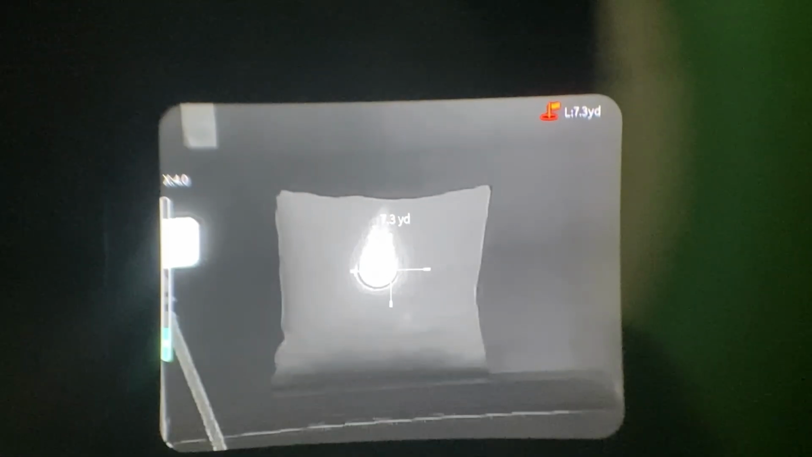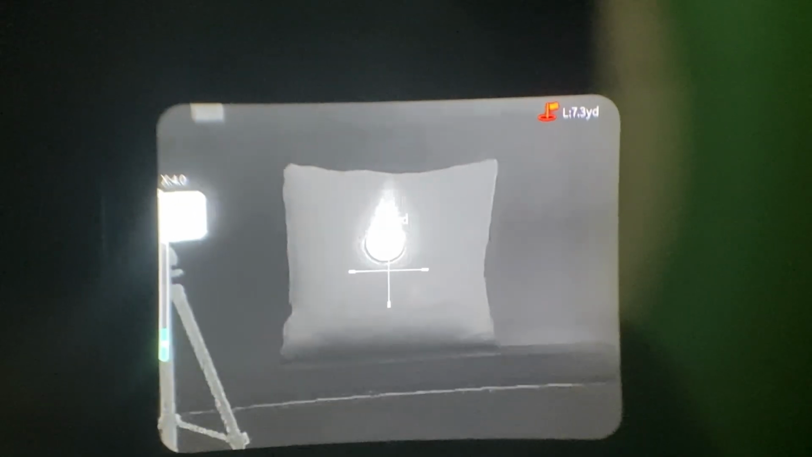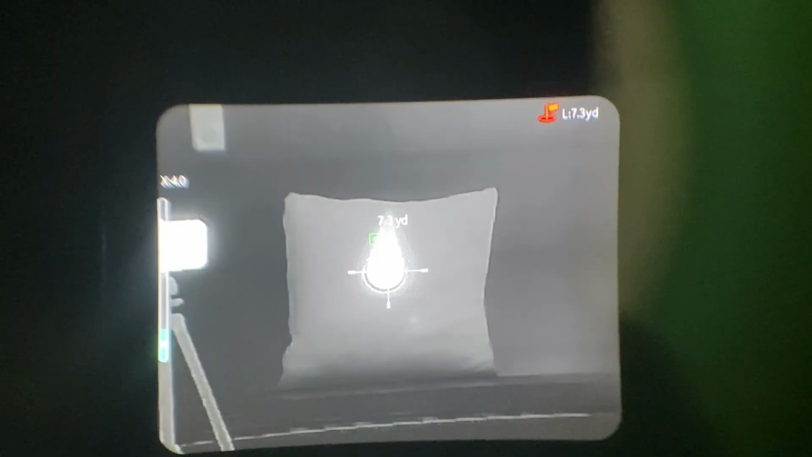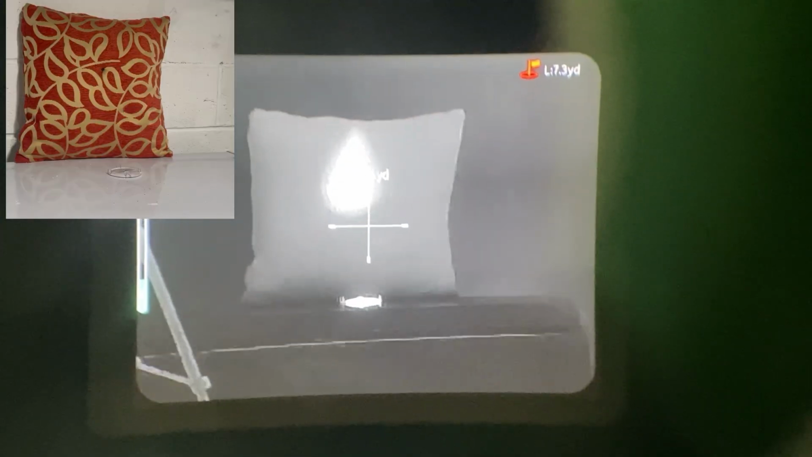Here I am ready for my second shot. After the zeroing, you can see that the first shot, the temperature is cooled off. You could barely see the impact anymore. Here goes second shot. Hopefully we did that right. Looks like I hit the hot target there.